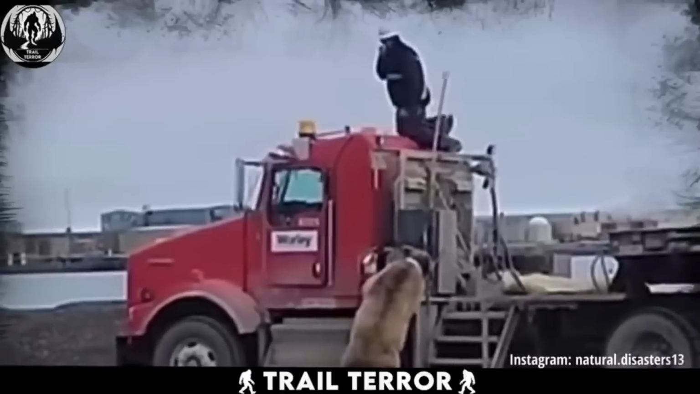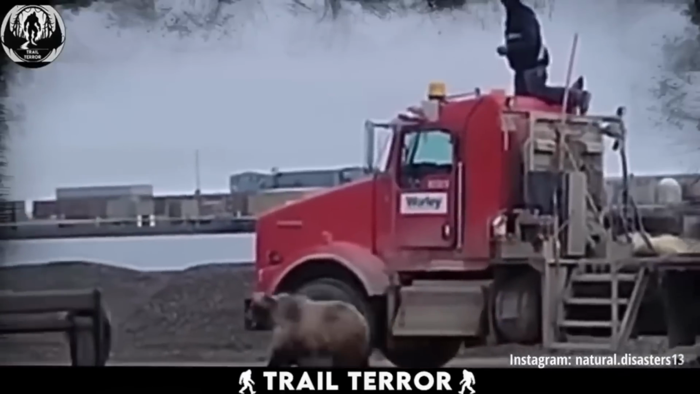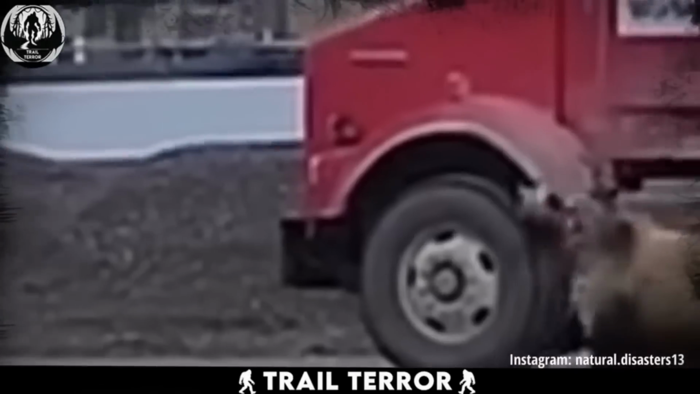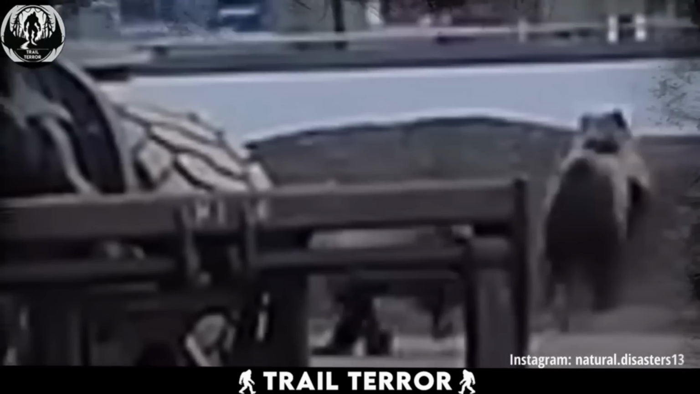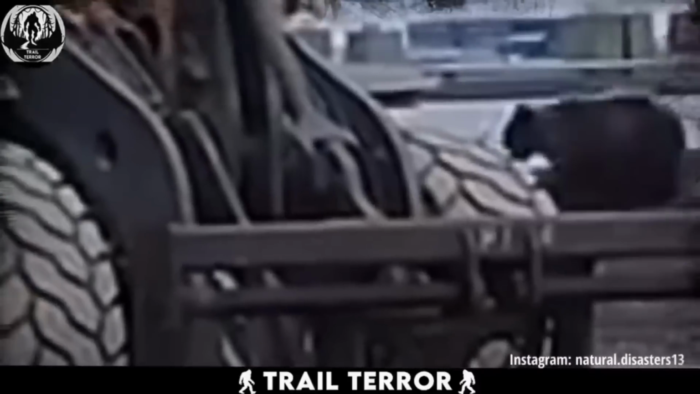The bear, determined to reach him, tries to figure out a way up, but eventually gives up and shifts its focus to other members of the team, teaming up with its buddy for a double attack. It was a seriously close call, but thanks to that worker's fast reflexes and smart move, he managed to stay out of harm's way.